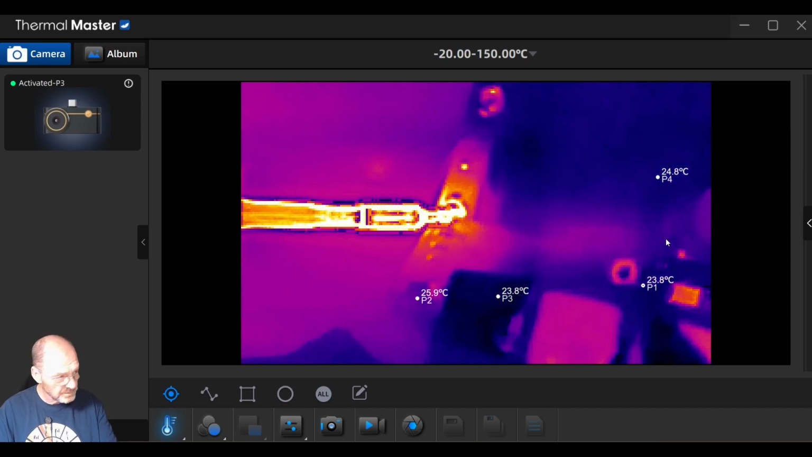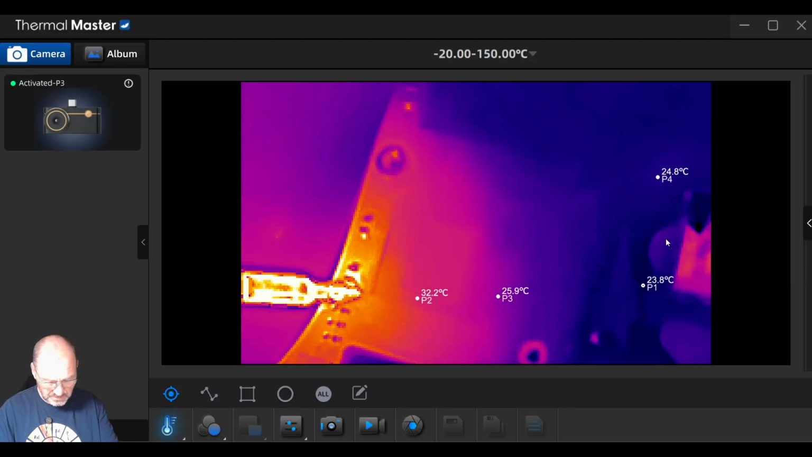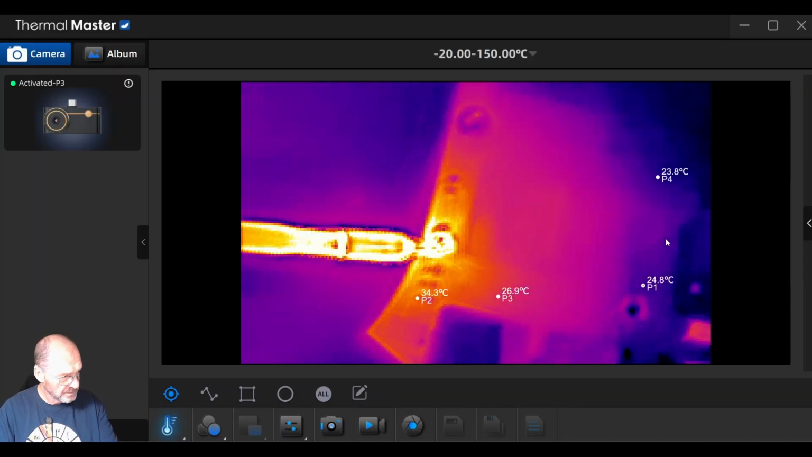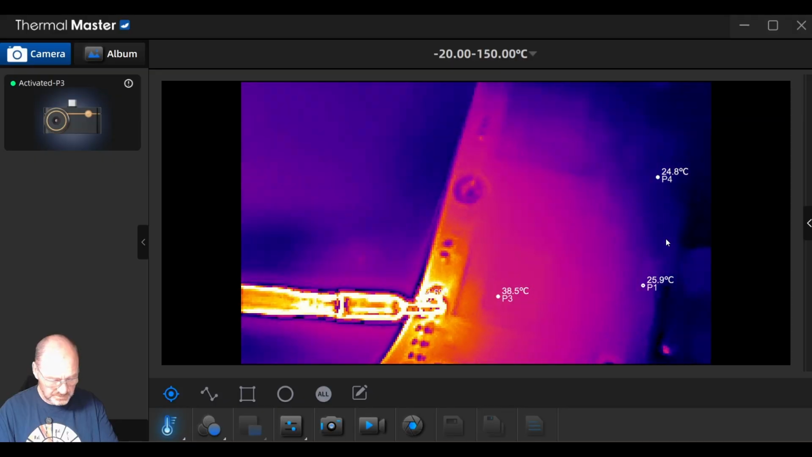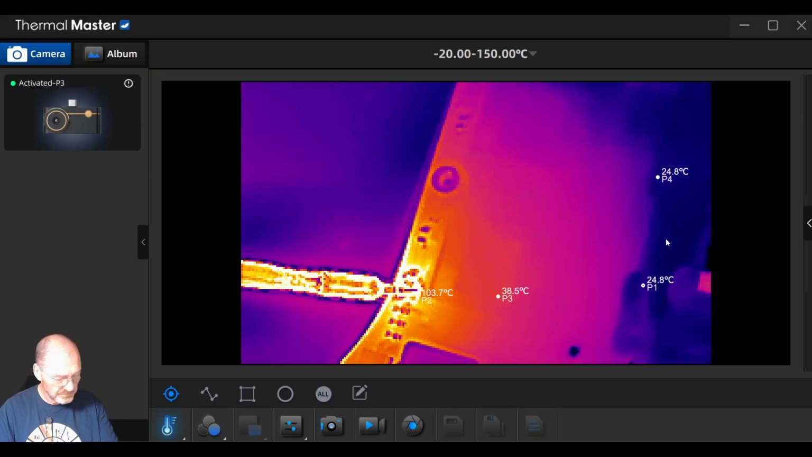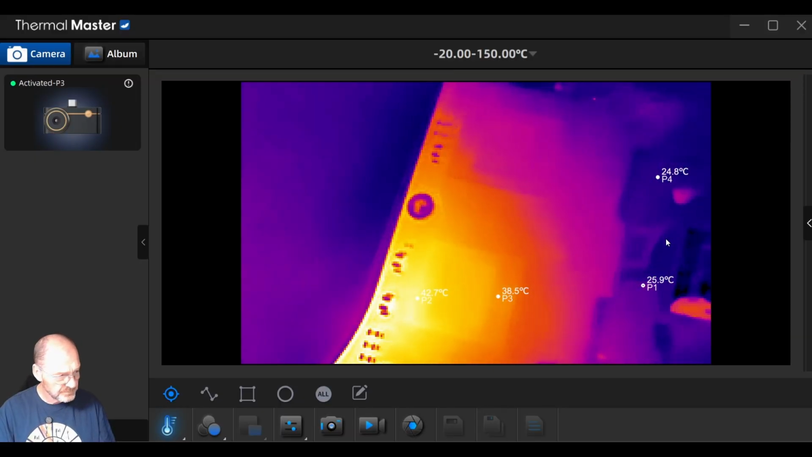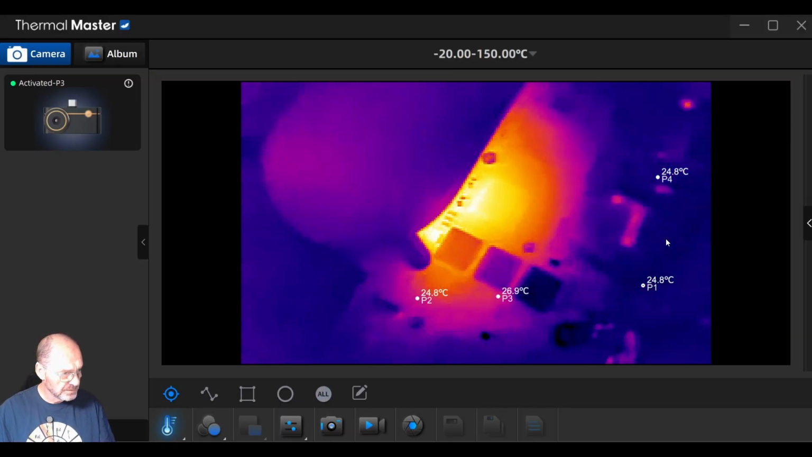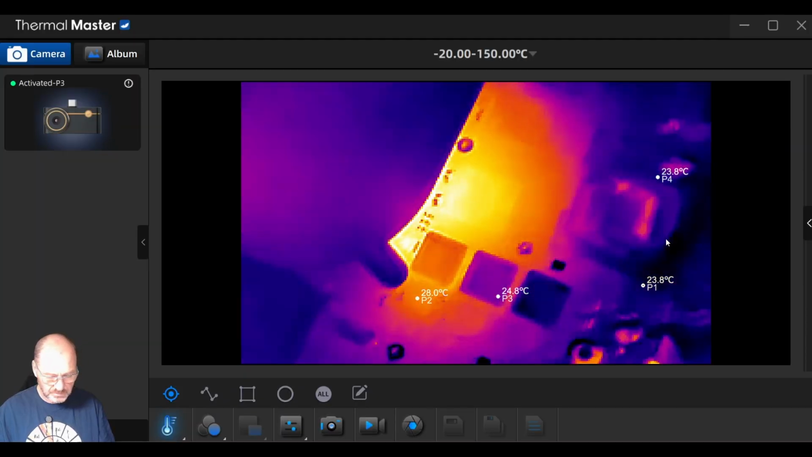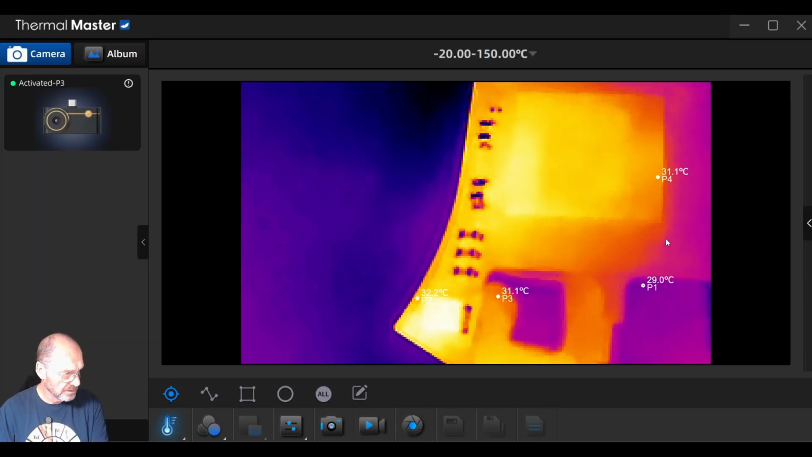Something like this. We can see it definitely heating up the component. Cool. Yeah. And there's the heat on the board. So you'll definitely be able to zoom in right down to the component level.